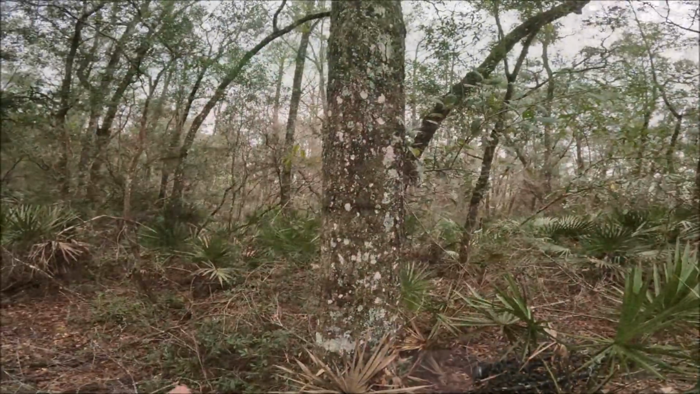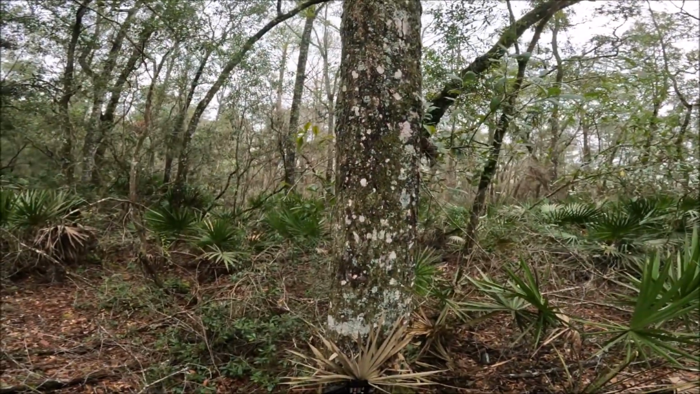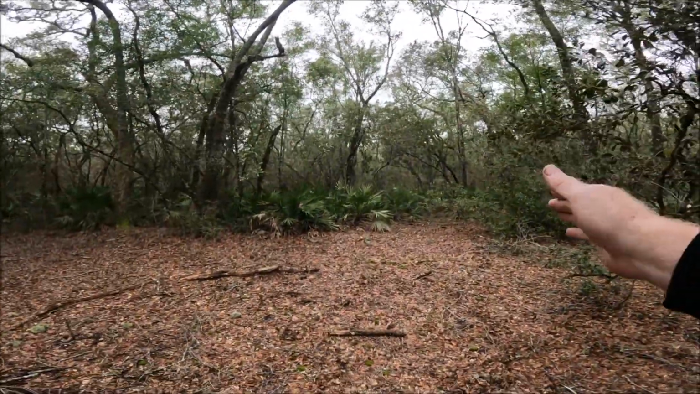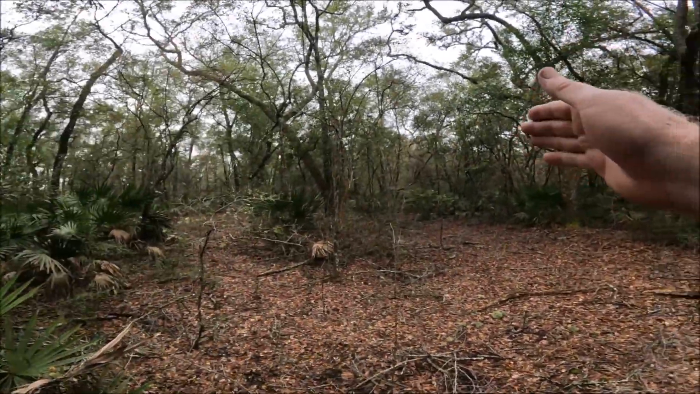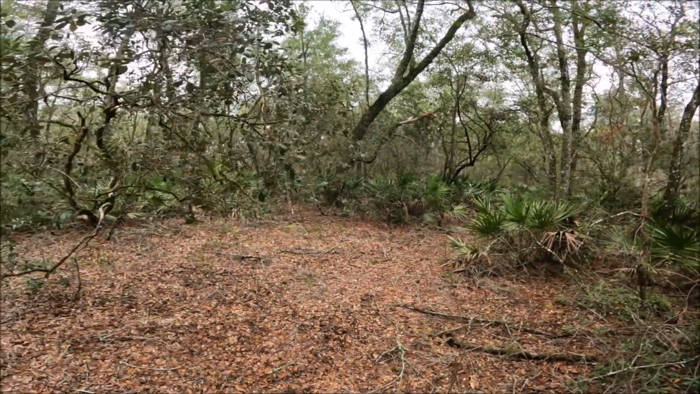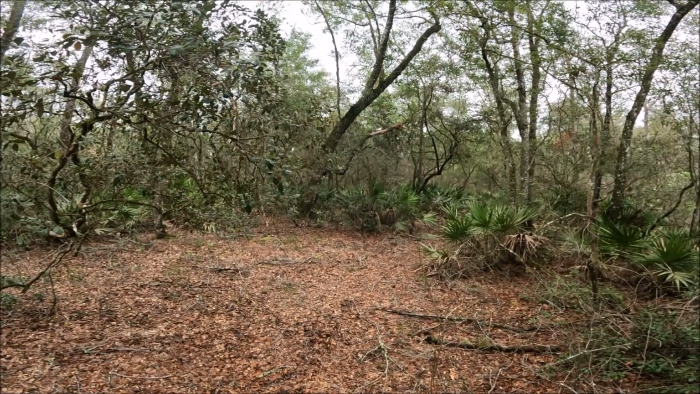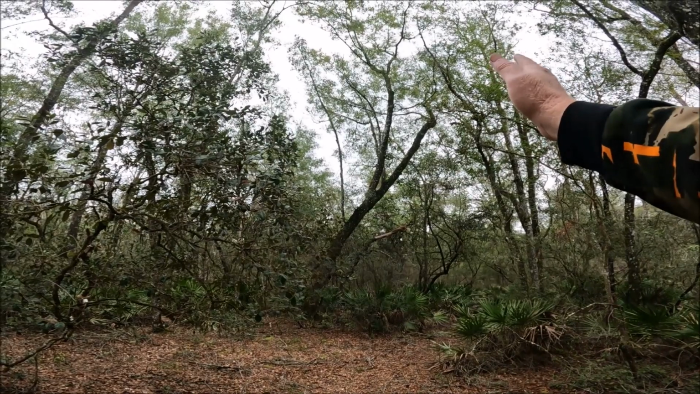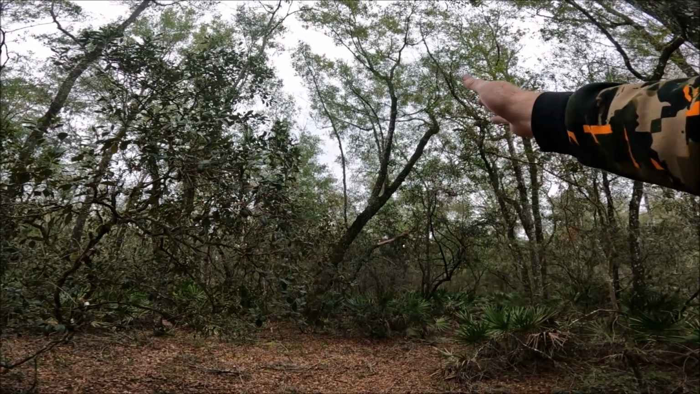Make sure you orient your cameras from north to south, never from east to west. Because what you're going to get is what they call false triggers, and the sun is coming through those trees.